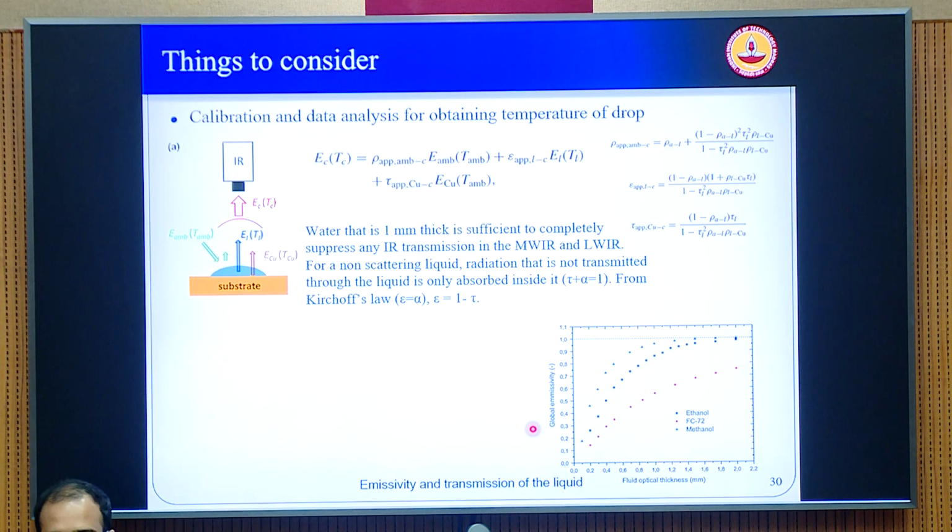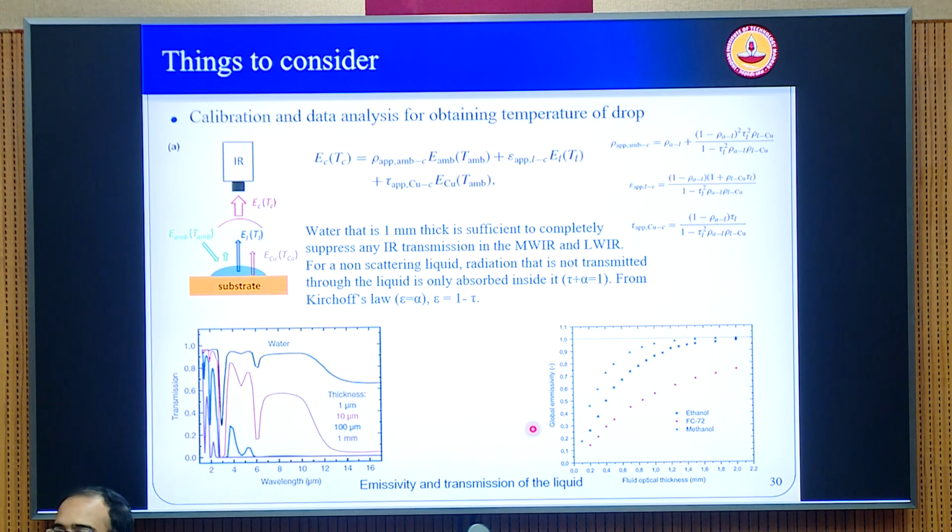But what is important is the principle behind getting the temperature data from the interfaces. You should understand, when I put a drop like this and put an IR camera on top to get the interface temperature, the IR camera is getting emission from different sources. One is a reflected component of the ambient radiation, which is reflected to the detector.